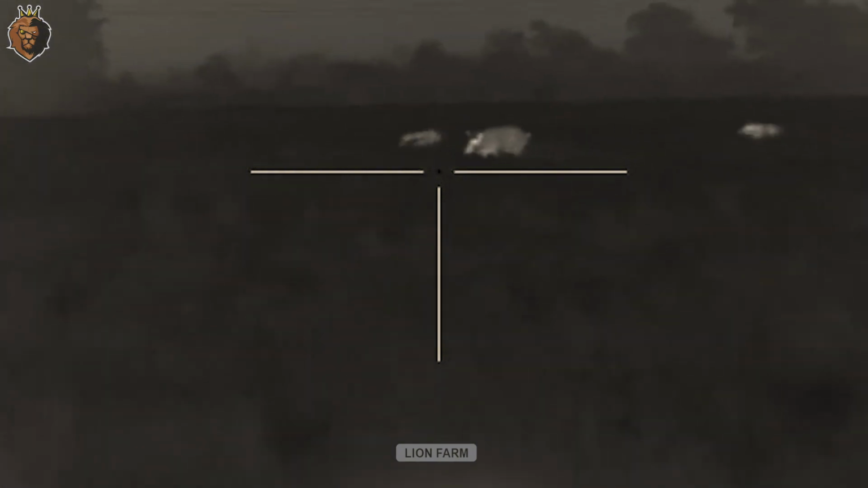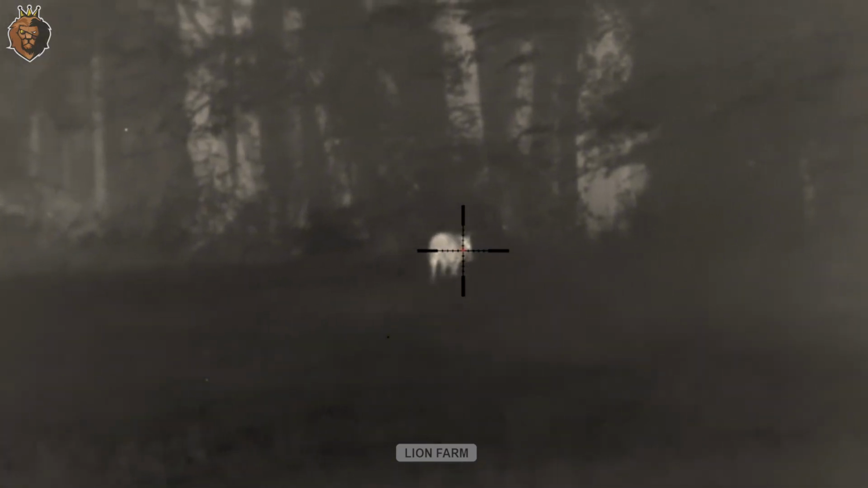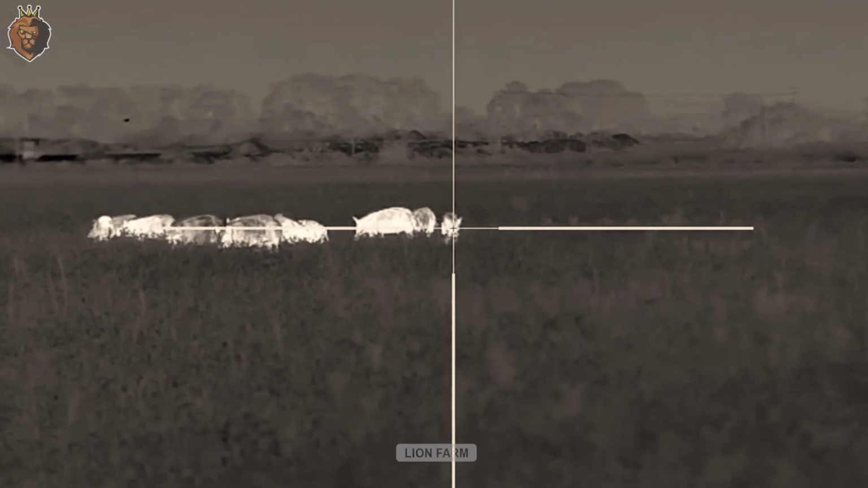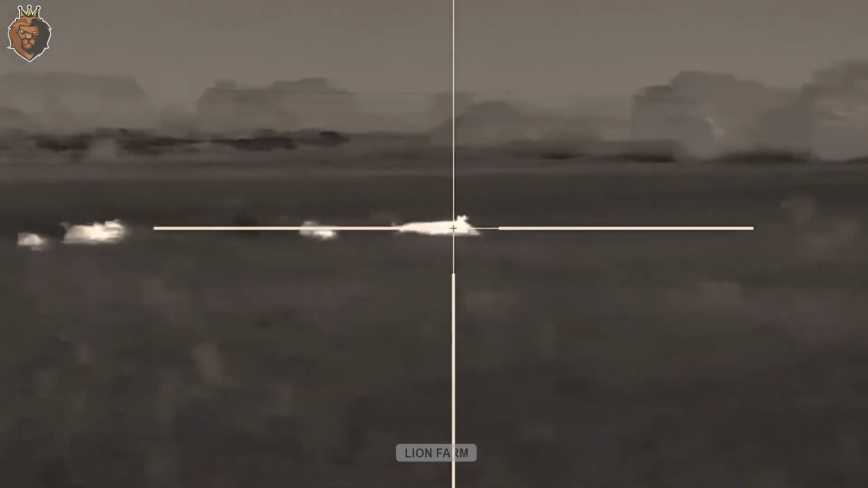After the final round, the field falls silent. Through the thermal scope, only scattered, unmoving white blurs remain on the ground. Frank lowers his weapon, releasing a quiet breath from his chest. His eyes sweep over the field one last time, as if to confirm the mission is complete. A night of tense hunting comes to a close.